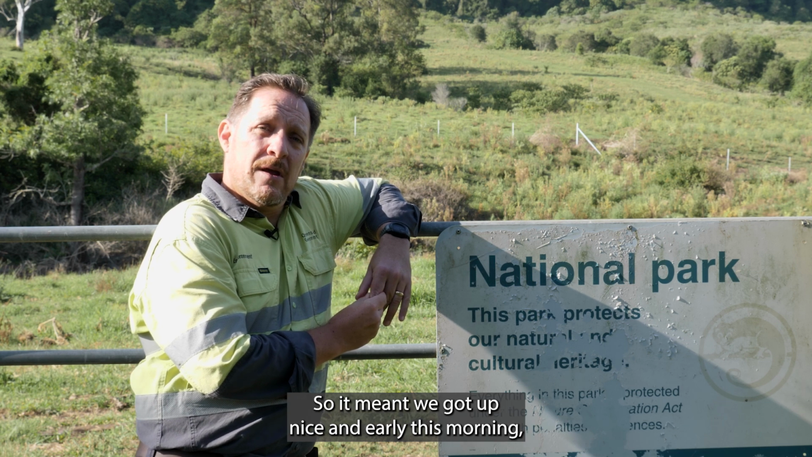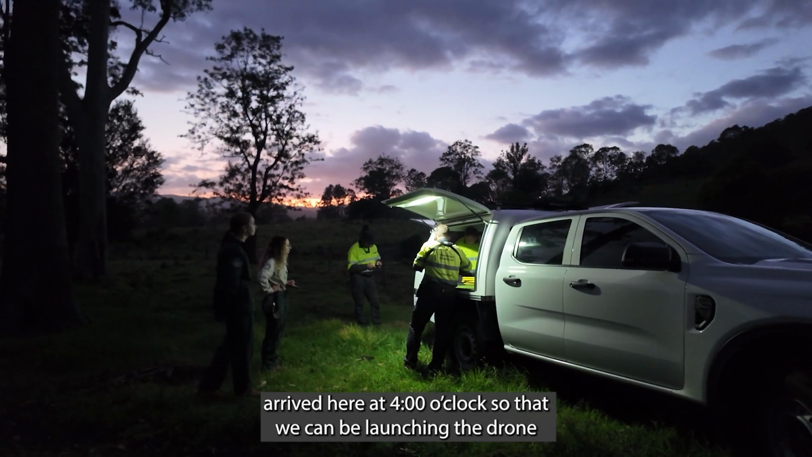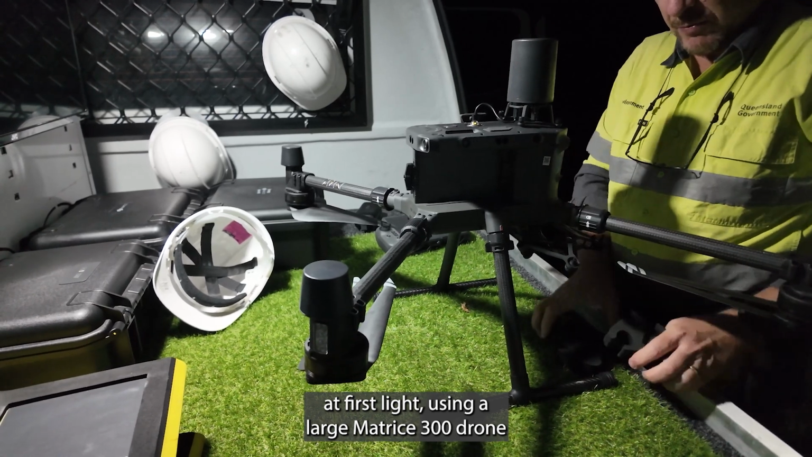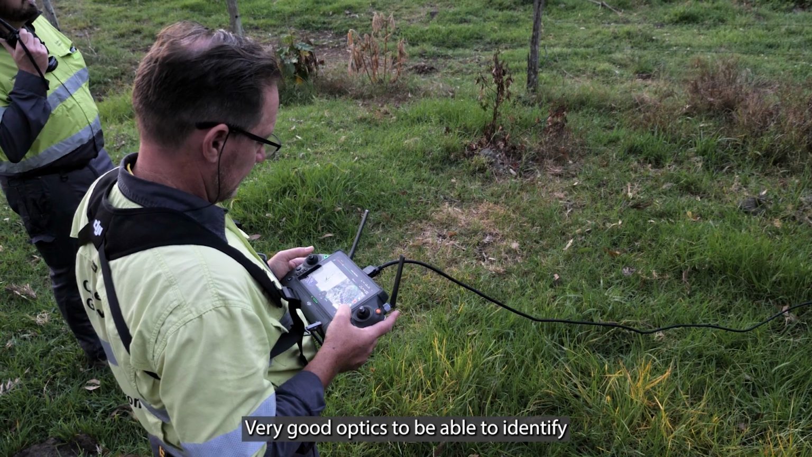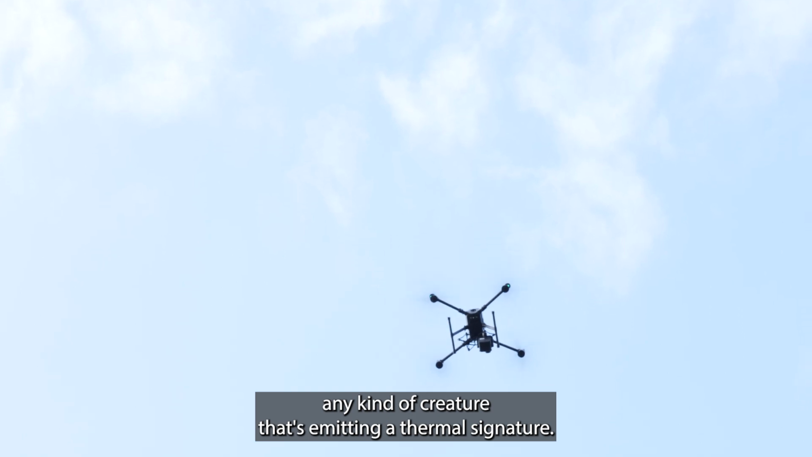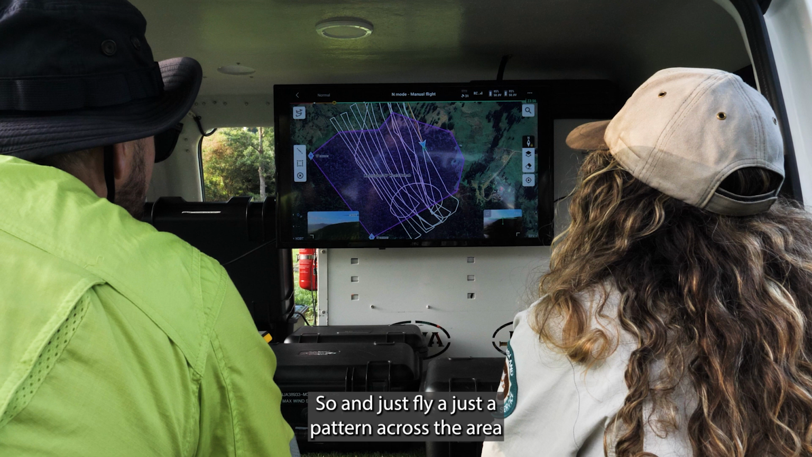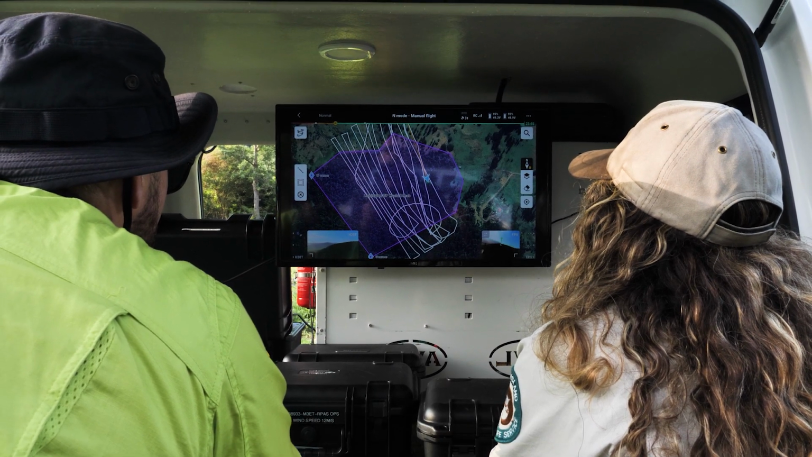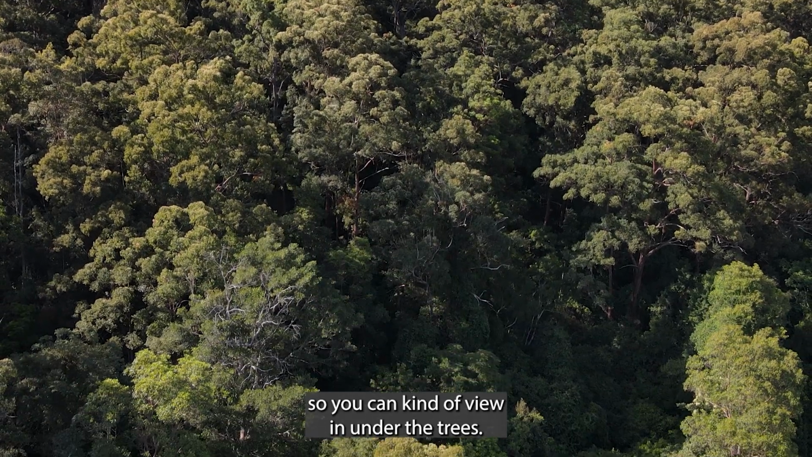So we got up nice and early this morning, arrived here at 4 o'clock so that we can be launching the drone at first light, using a large Matrice 300 drone with a thermal camera payload, very good optics to be able to identify any kind of creature that's emitting a thermal signature. And just to fly a pattern across the area we're looking at, backwards and forwards, trying to get the camera angle right so you can view in under the trees.